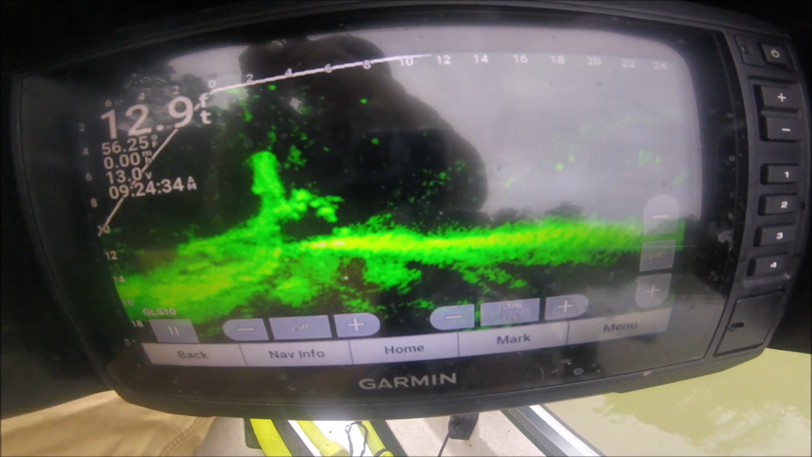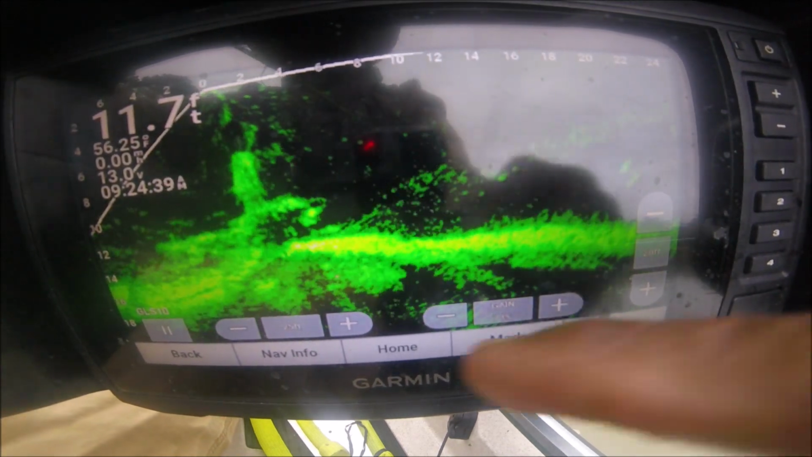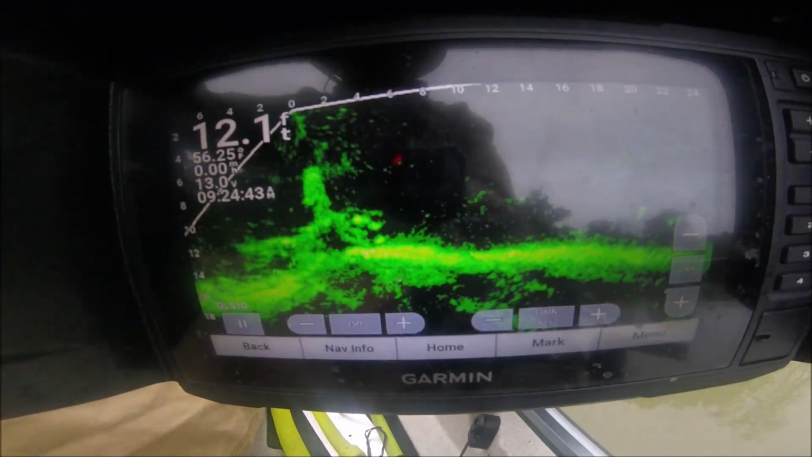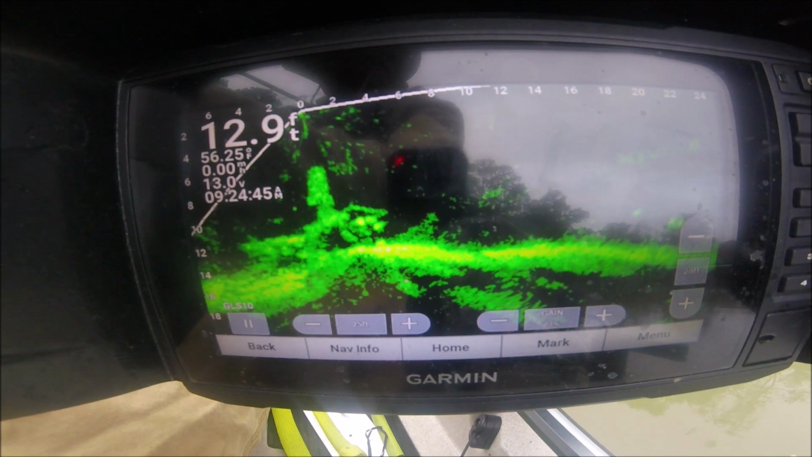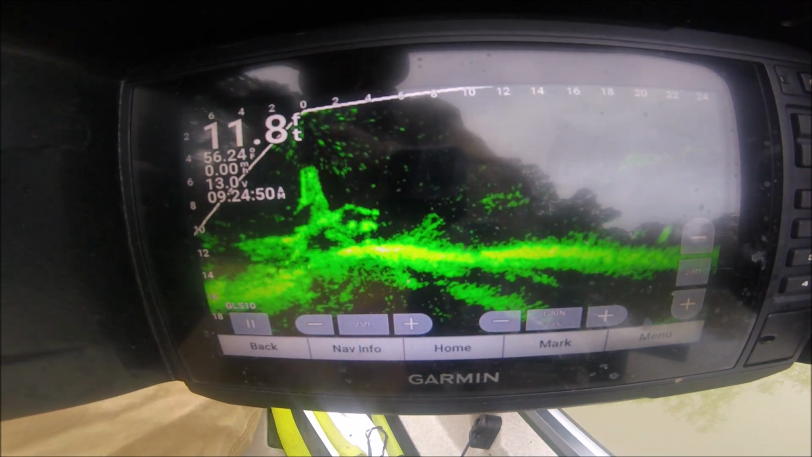Oh, that's a good fish. He responded right away, y'all. Those are hanging right there. As soon as I put that jig down there, he popped it. Just a good keeper fish. So if I just work my way down the river, popping them like this here, I'll be all right by the end of the day.